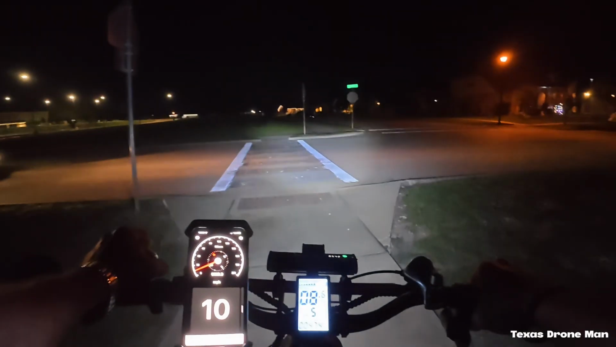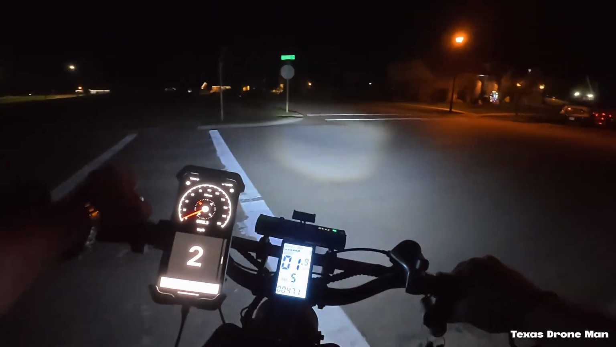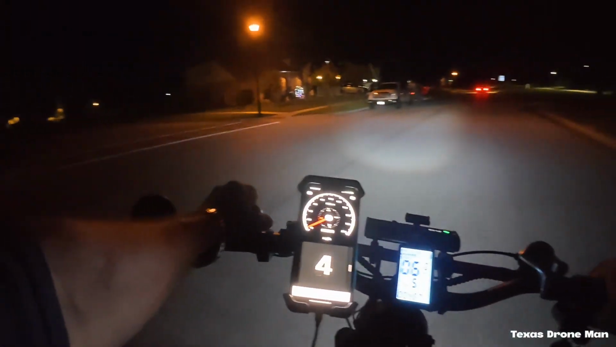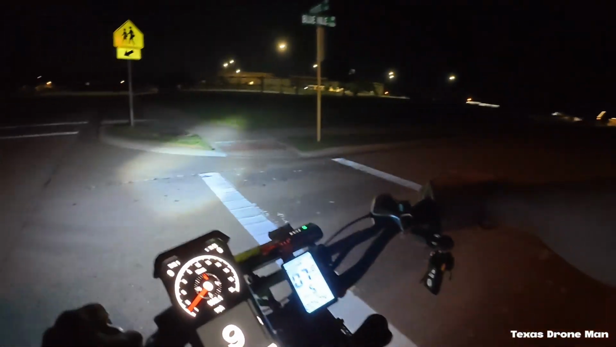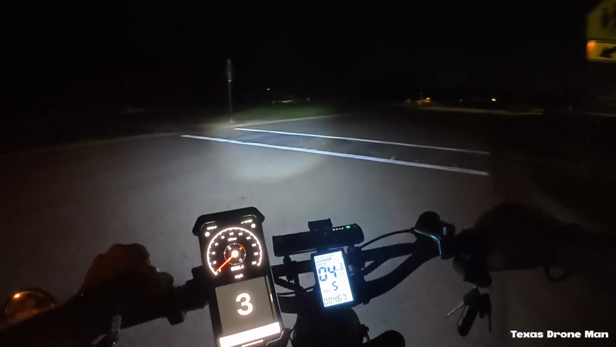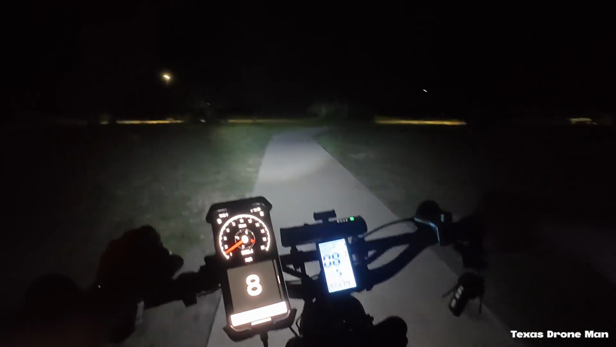Pyrite Drive. I don't know. I thought I'd been all over this town. I think I know where this is. It's a newer part of where they built back when I was doing that.